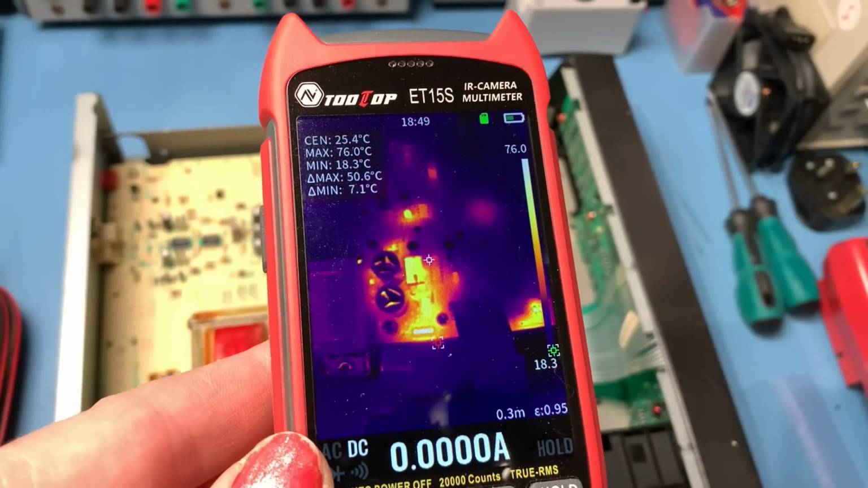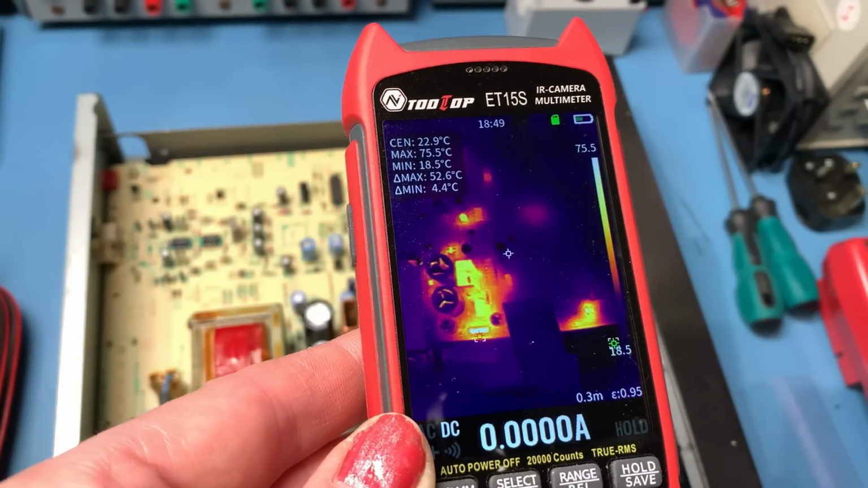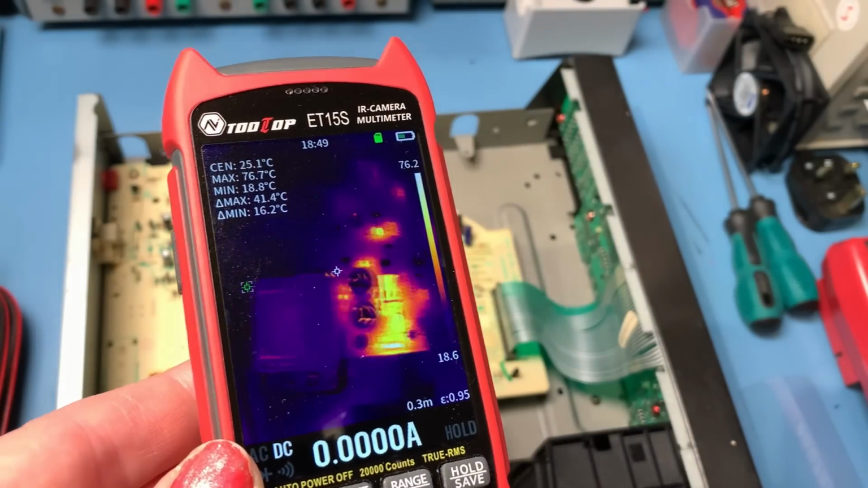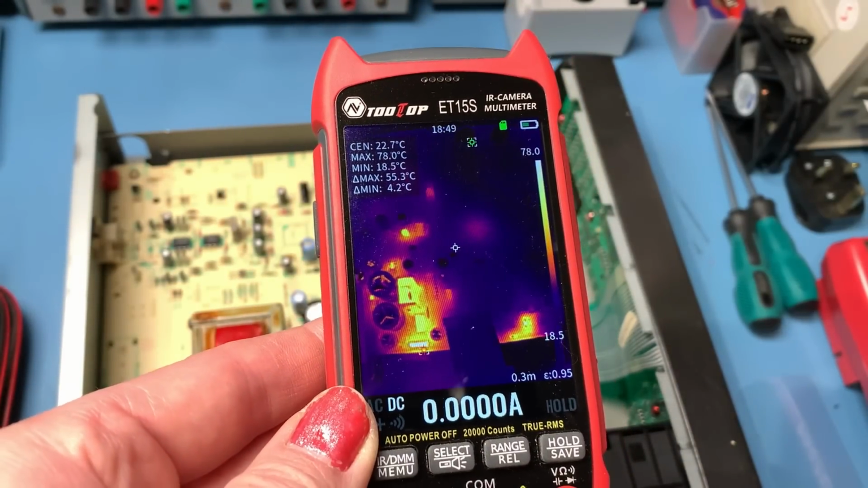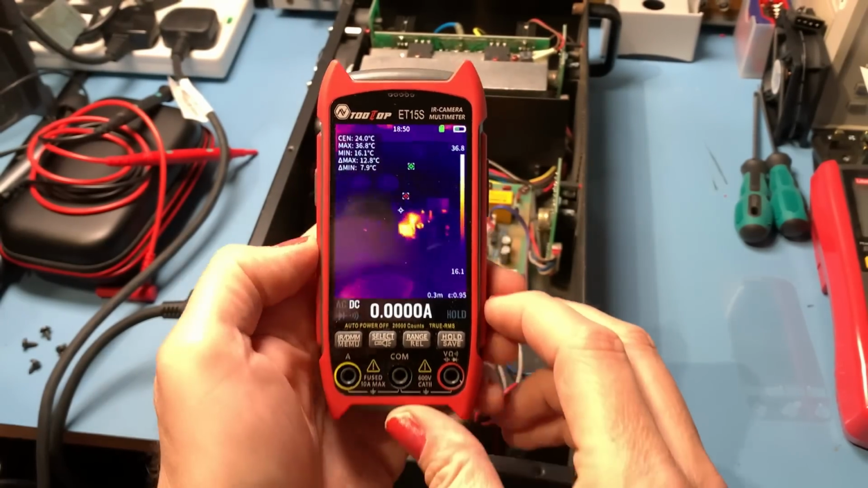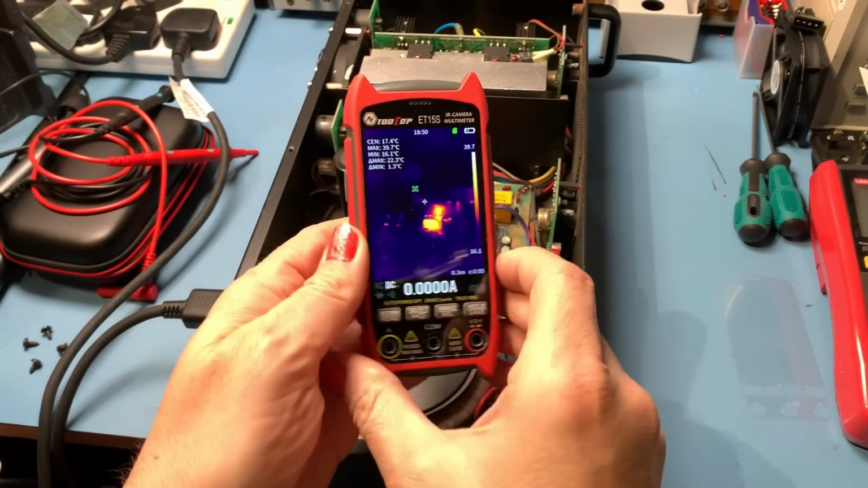Even at a glance, you can see where the components are getting hot. There's obviously always going to be areas where you expect them to be getting warm, but if there's anything suspicious looking, it could help you with your fault finding. But we can have a look now, and you can see there is a few components here getting warm.